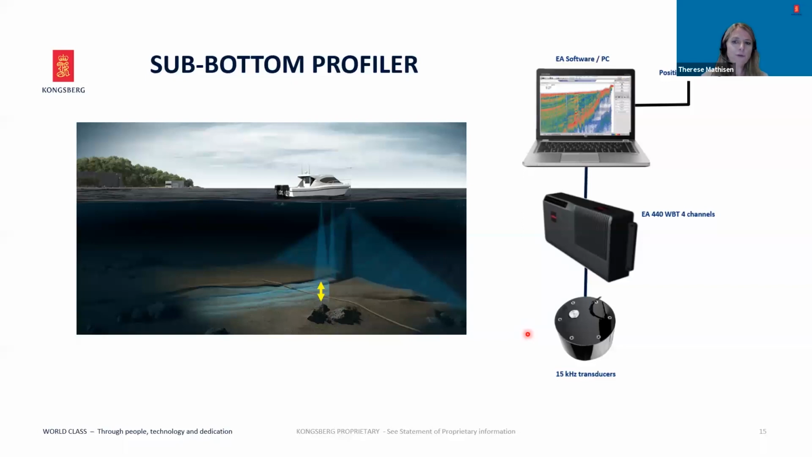The EA440 sub-bottom functionality is limited to 300 meter water depths. The optimal water depth for sub-bottom imaging using the EA is, however, shallower waters. The sub-bottom functionality occupies only 1 of 4 available channels, and there are still 3 available channels that can be set up for simultaneous vertical depth and/or SIDESCAN observations.